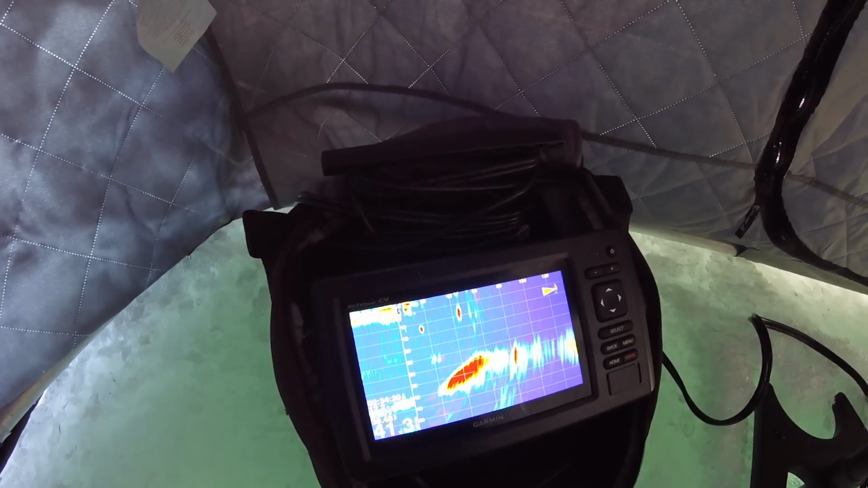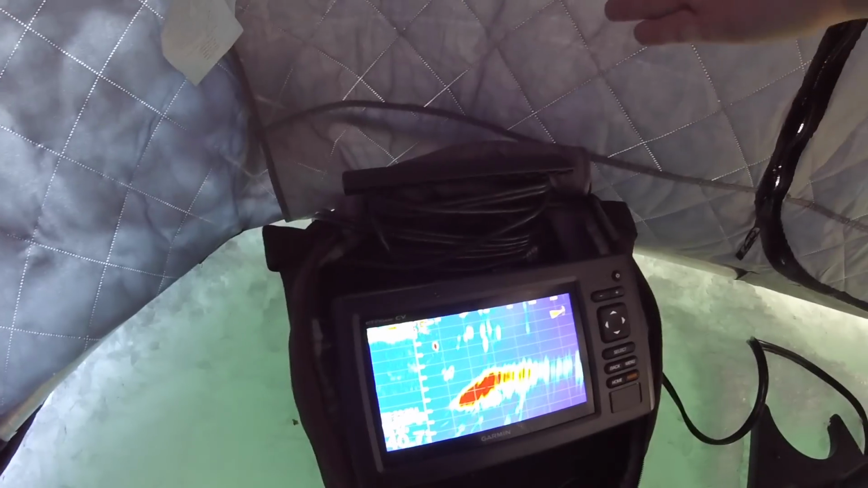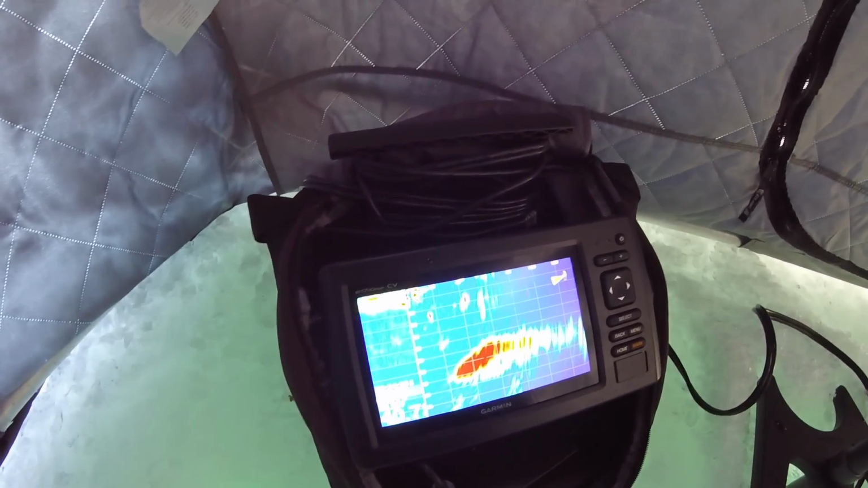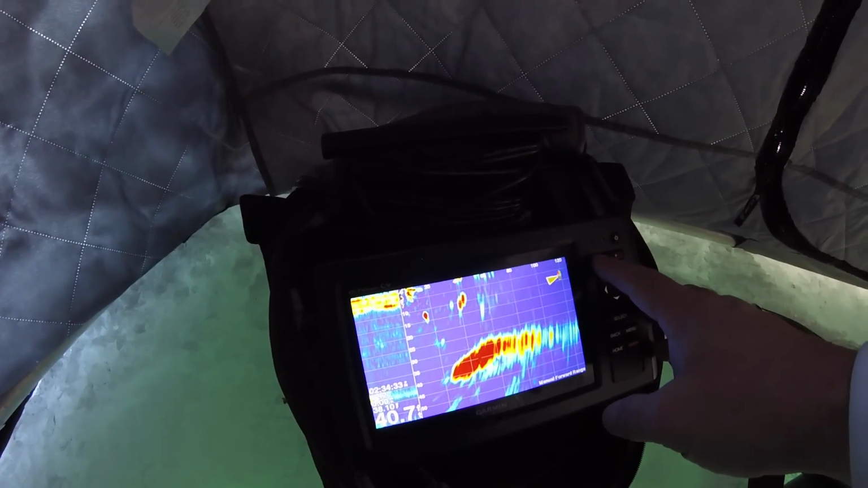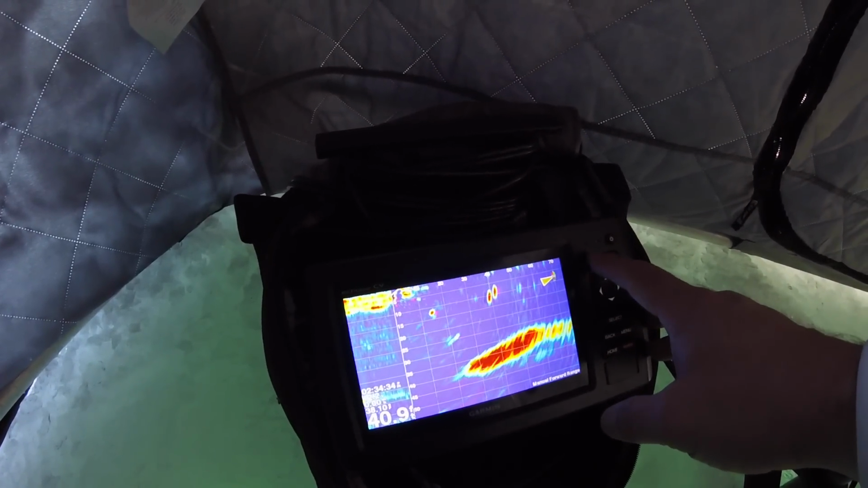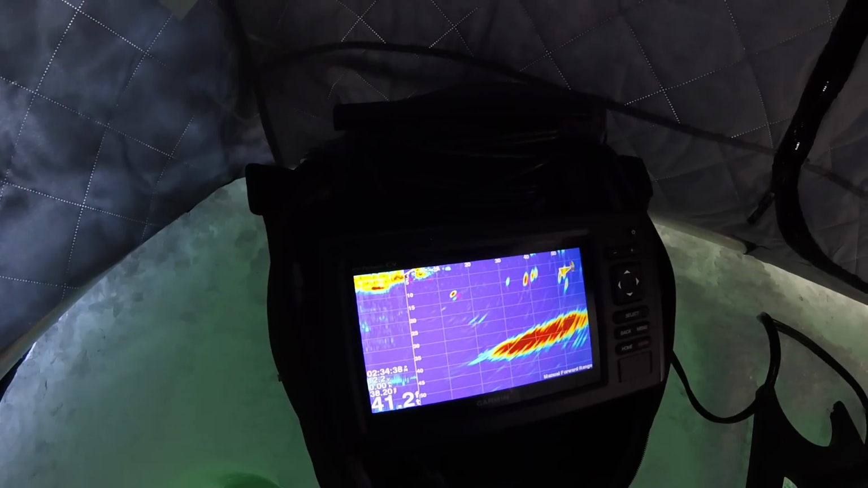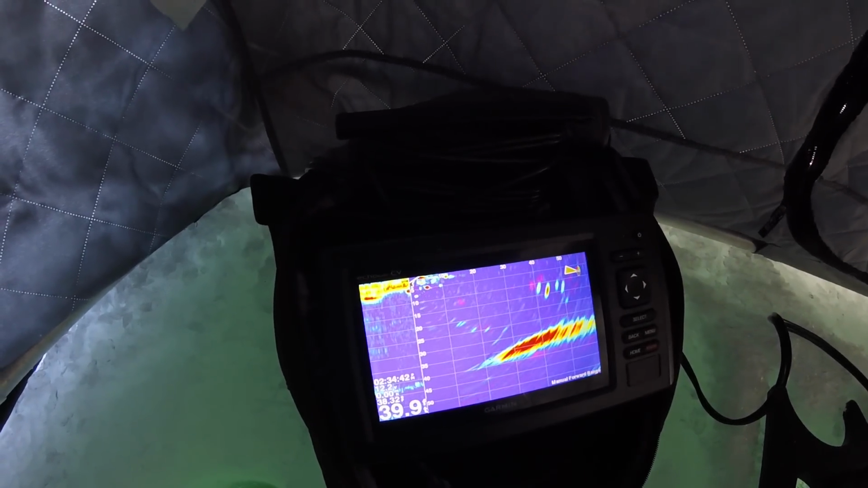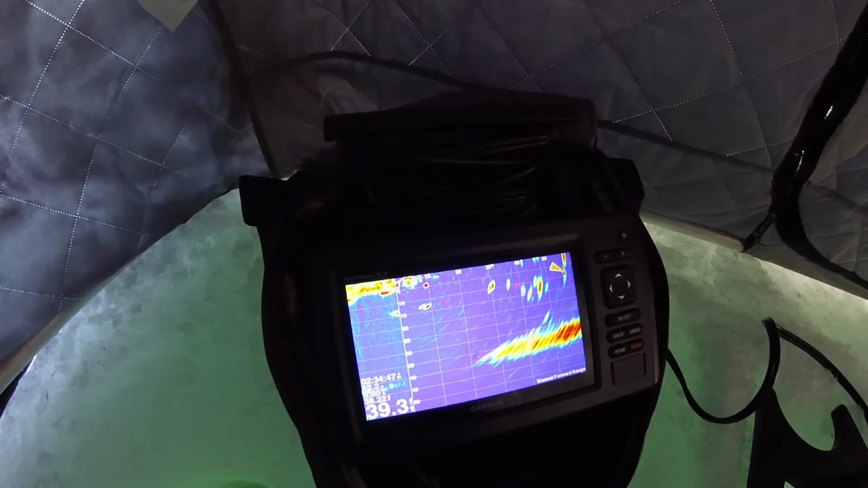And like I said, those marks, this fish is about 40 feet in that direction from me, just out in front of us. You can zoom in. So now I made the spread only 50 feet. You can kind of narrow it down a little bit.